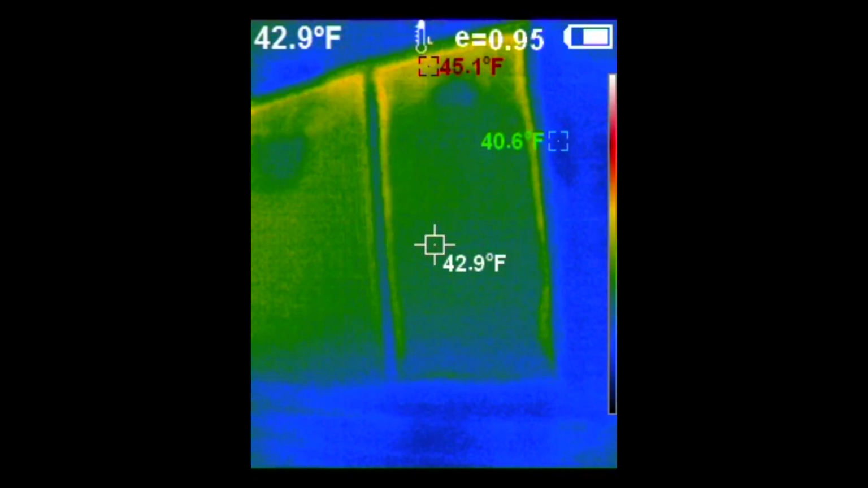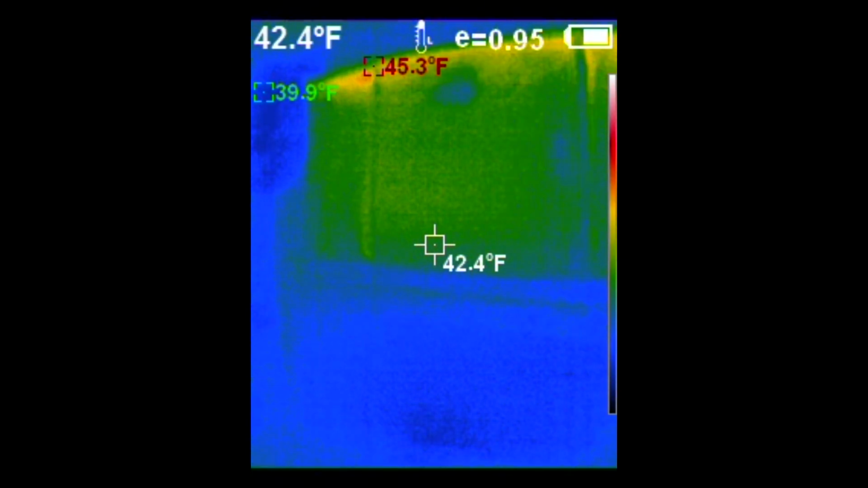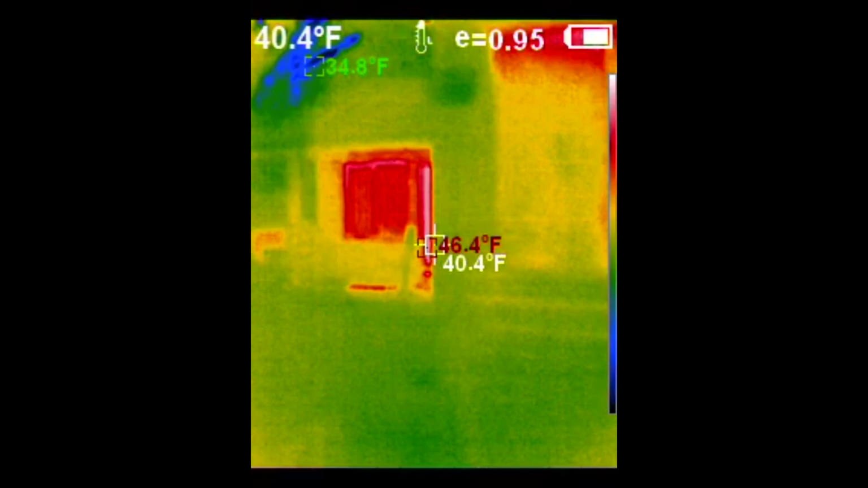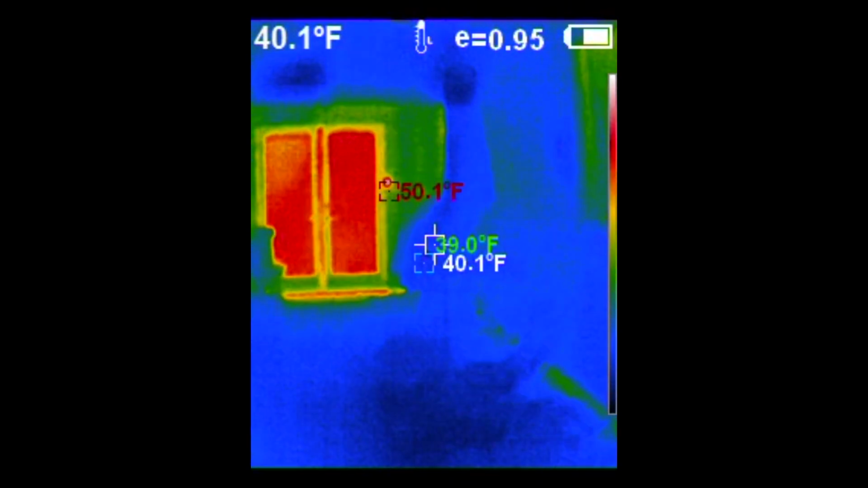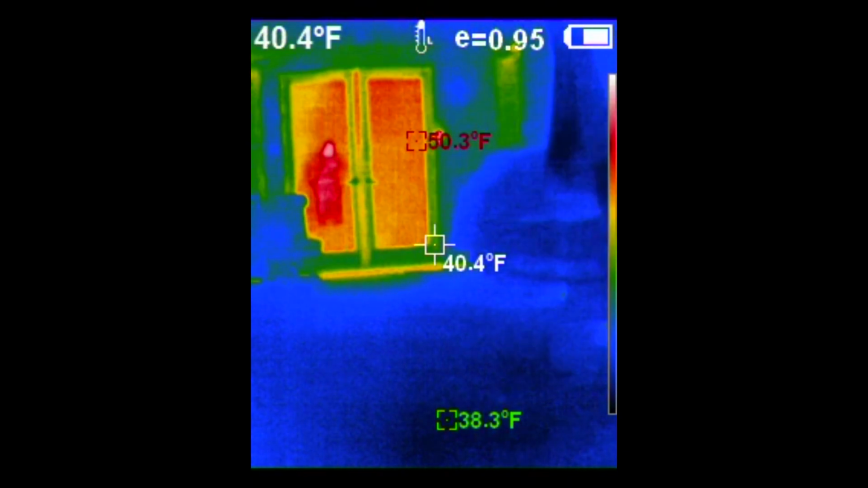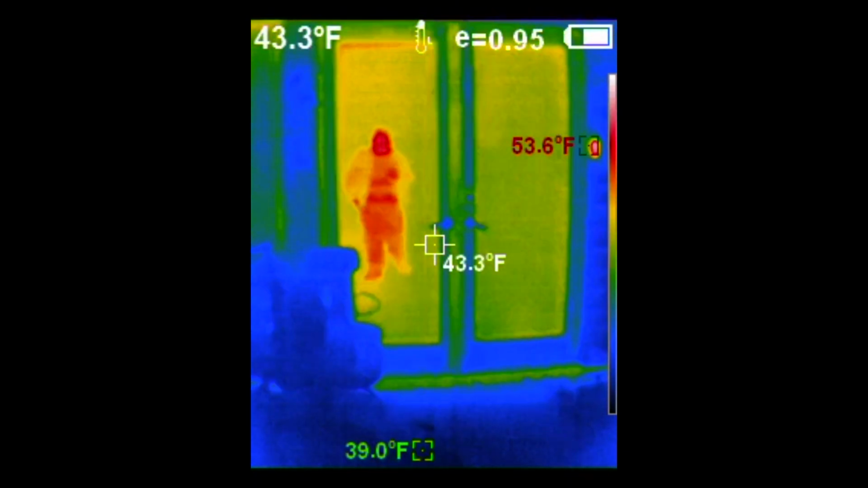You can see it. And as I walk around the back, the back window is going to show real hot, and it's actually not. This is because these are high-E windows. They're reflecting the outside heat. You'll actually see my reflection, my heat signature, reflecting off the glass as I approach the door.